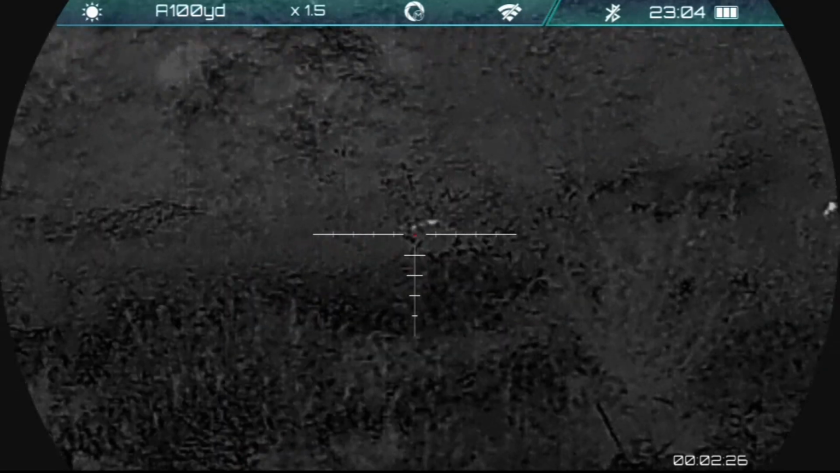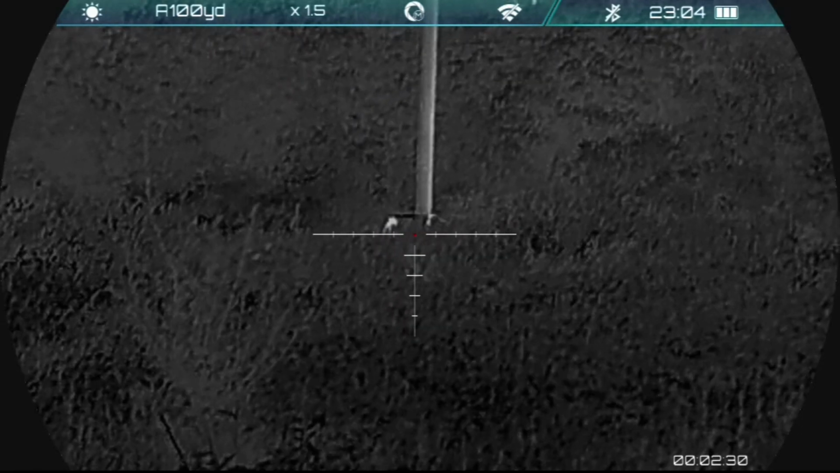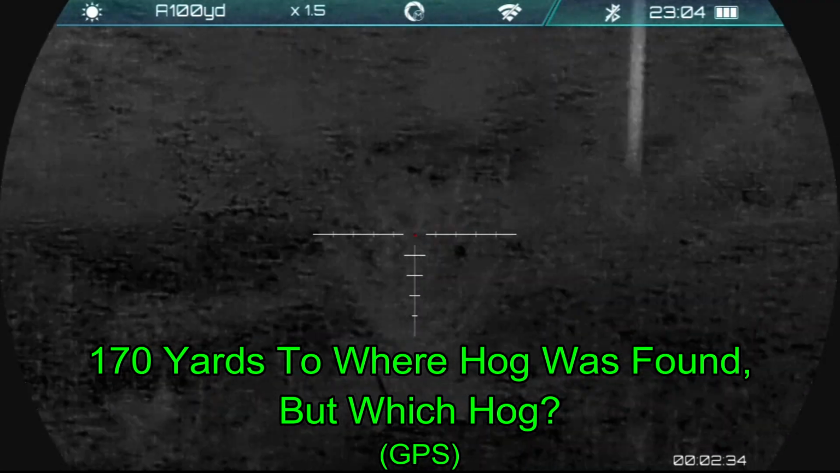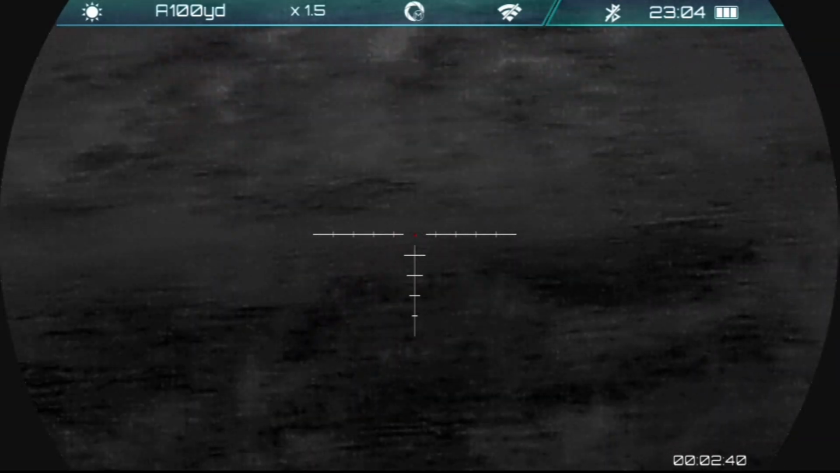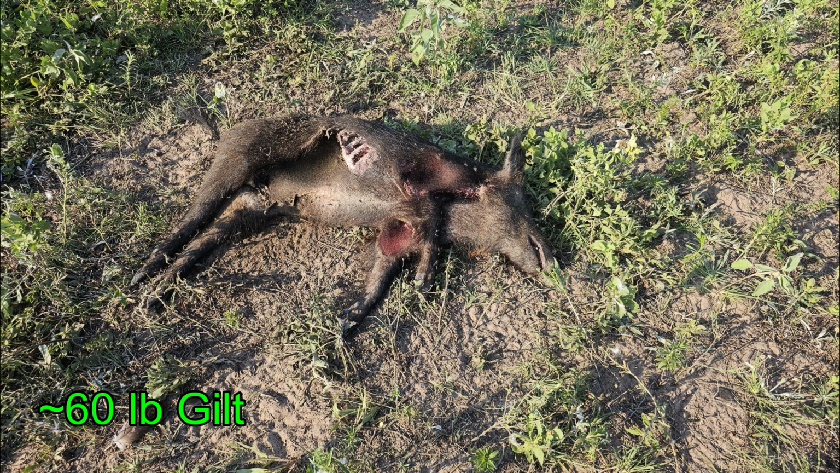I don't have a clear field of view on any of these hogs, and I don't want to be shooting across the road. That one's going to be in the dirt, but that is going to be very close to where I find a downed hog, and I don't know if it's the first hog or the second hog. Landowner spotted it the next day with the help of the buzzards, and it turned out to be a 60-pound gilt.